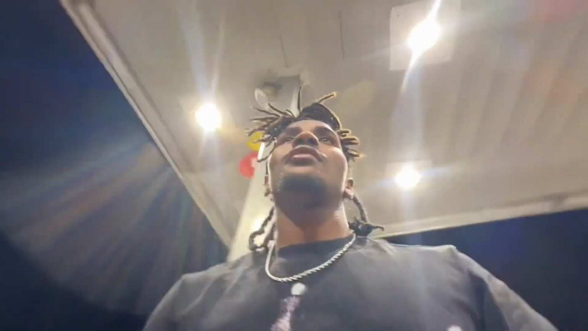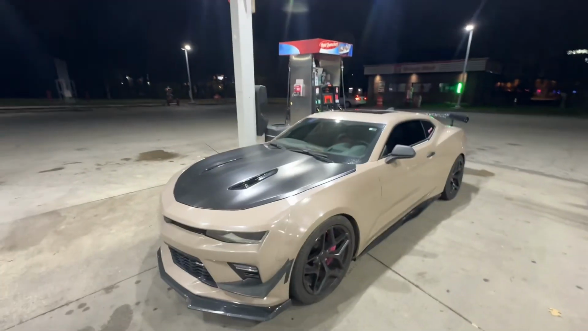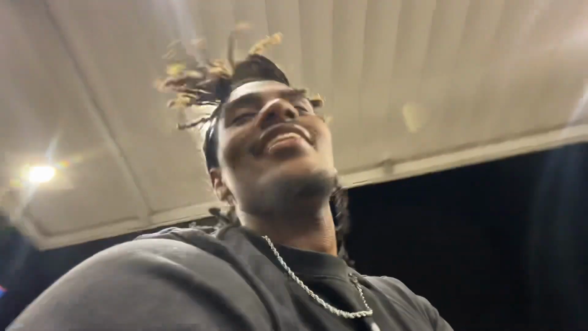But we about to go on a little POV drive. I ain't given y'all a little POV drive in a minute. I just got the car back, as y'all can see. Had to fix up some codes for sensors and stuff like that. But we about to go give y'all a little POV drive, even though it's a little dirty. And yeah, it's got the tune. We about to go show y'all.